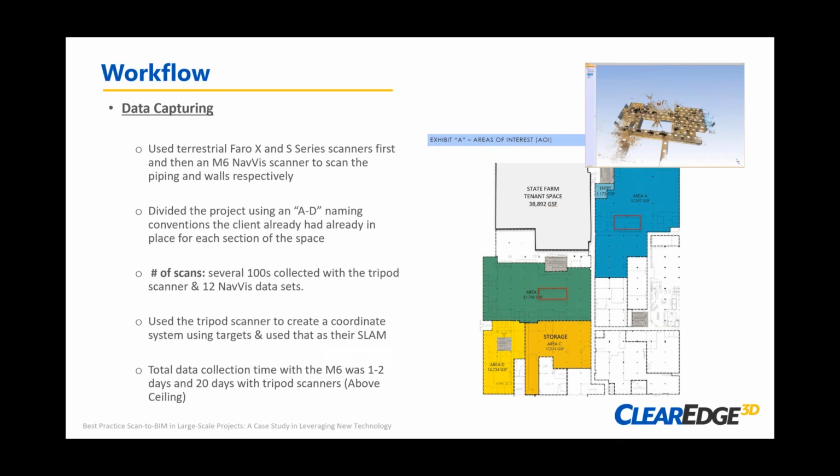We of course had to lay out those SLAM points ahead of time, which in this case we simply utilized adhesive checkerboard targets. And so we picked those up during the tripod scans. And then when we got to the point where we had all of that at least laid out, we were able to bring an additional technician out while we continued on the tripod capture and start running the mobile system.